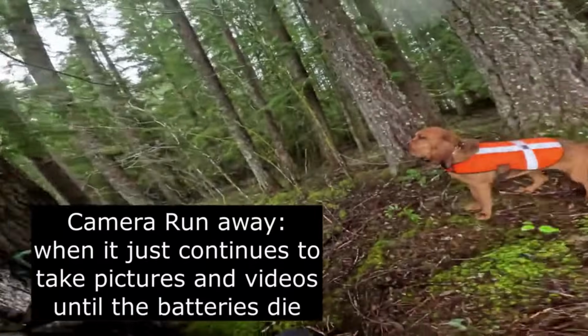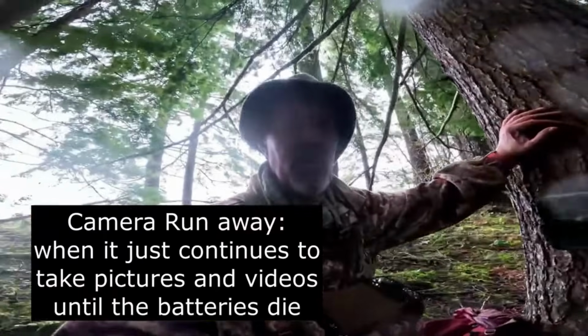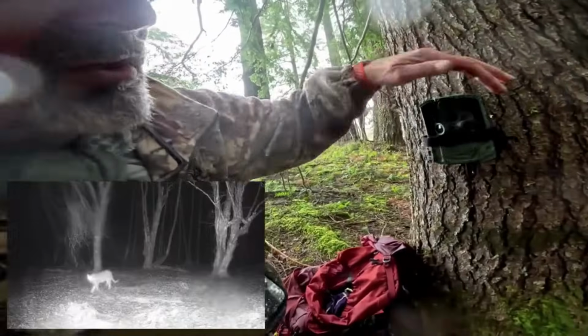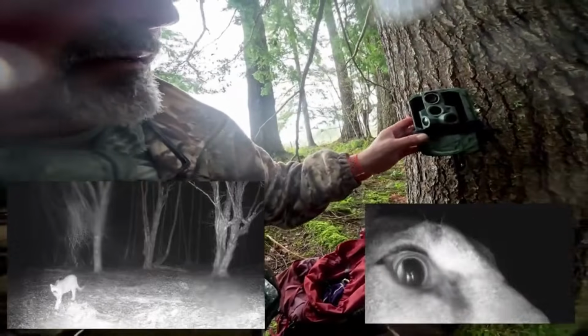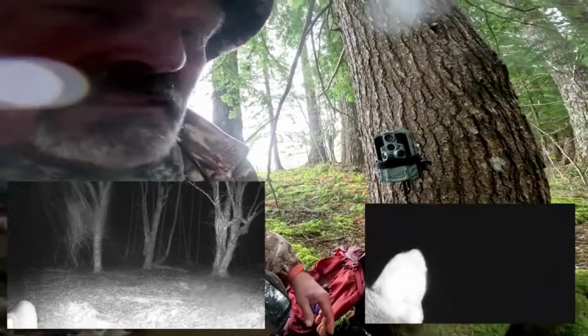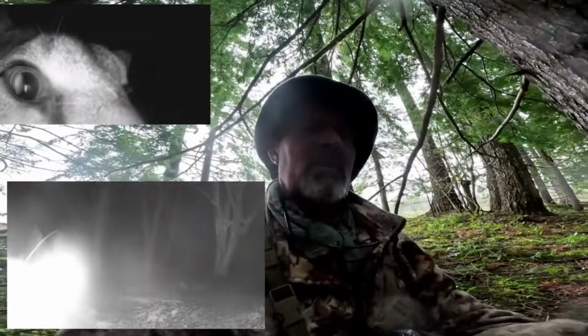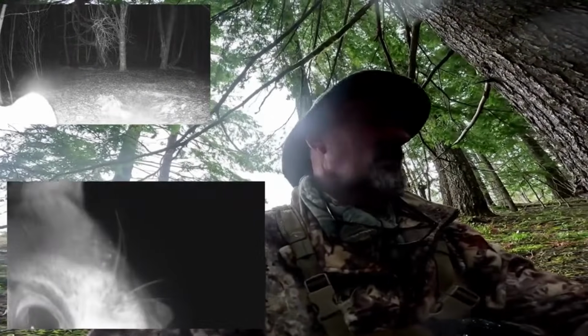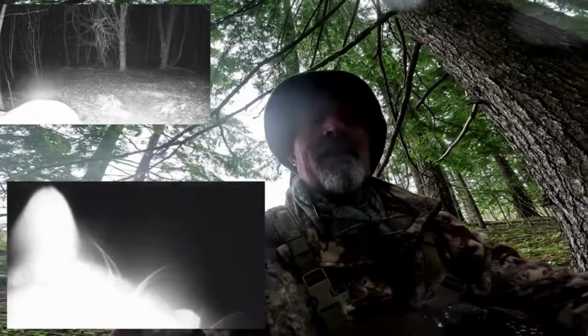Oh, you're ready to go, huh? Feisty, feisty. Okay, so this one is off and going. You can see this is the camera that the cougar chewed up and broke. I turned it on and I'm using Velcro double-sided tape to keep it close, and it still works. So we'll see what this one brings here in two to three weeks.